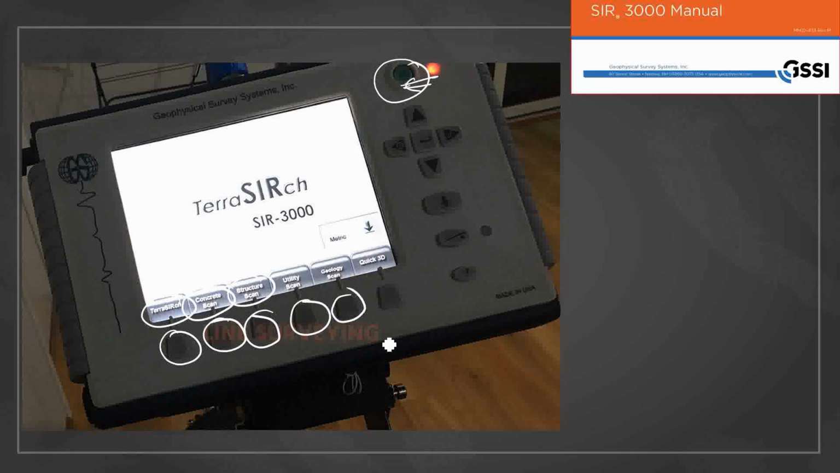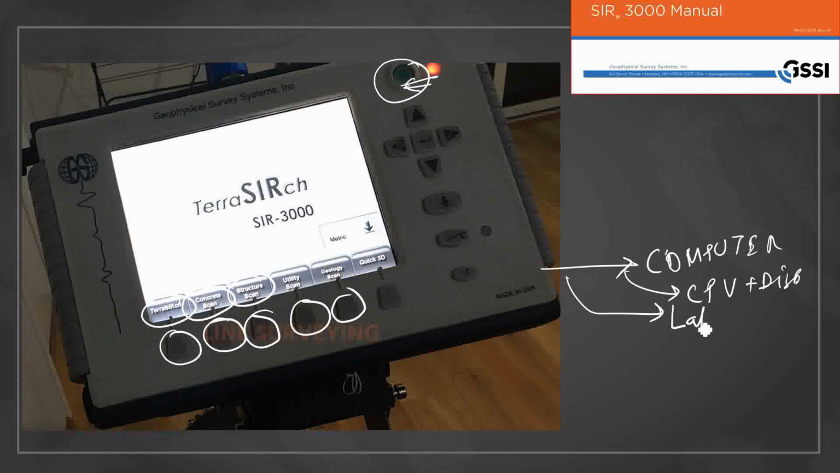So what is a control unit? Basically, you can say it's a portable computer. It's a CPU plus display, or you can say it's a laptop.